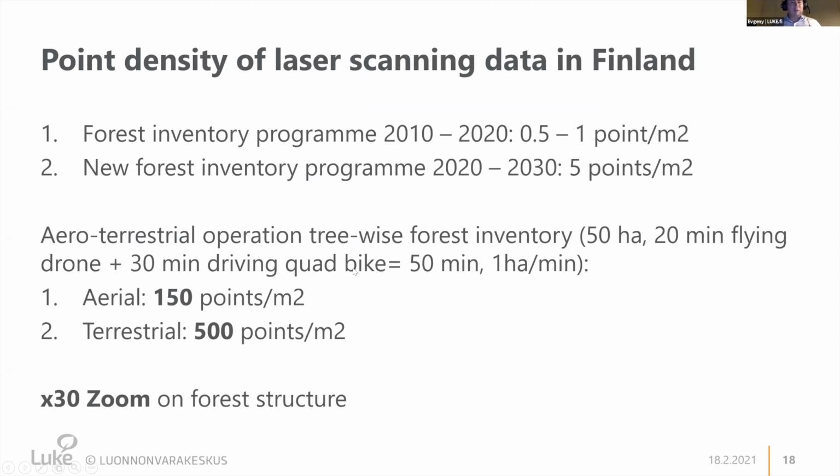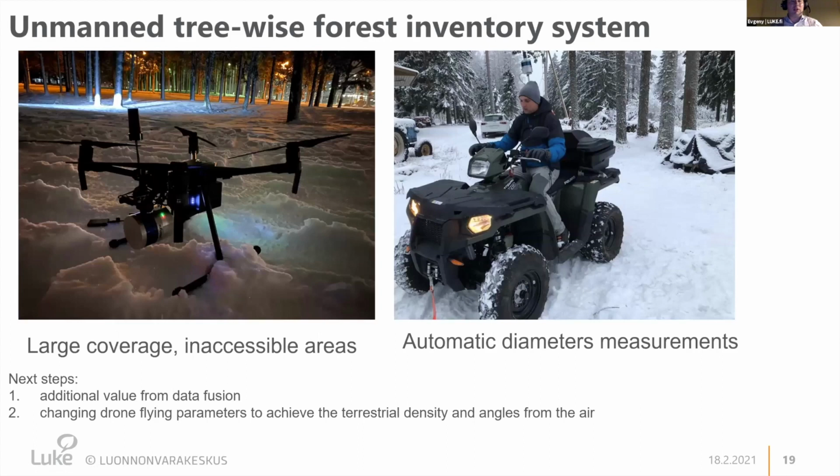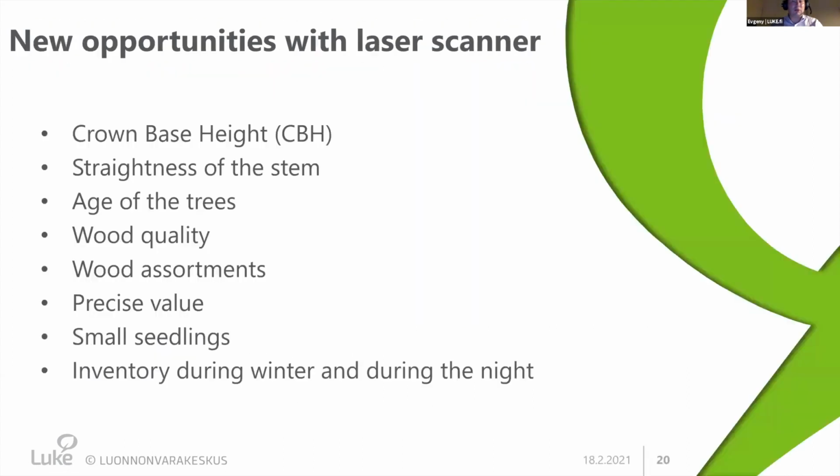With this drone and UgCS software, you are able to derive a point cloud from the air with 150 points per square meter. If you add something like a quad bike, you could get almost 500 points per square meter. If you think about forest resource assessment using LiDAR, it's practically like a zoom on your forest structure. I think it's the future, and the combination of those two methods of data collection allows us to get additional value from data fusion. You can change drone flying parameters to achieve terrestrial density, and you can measure the angles from the air.